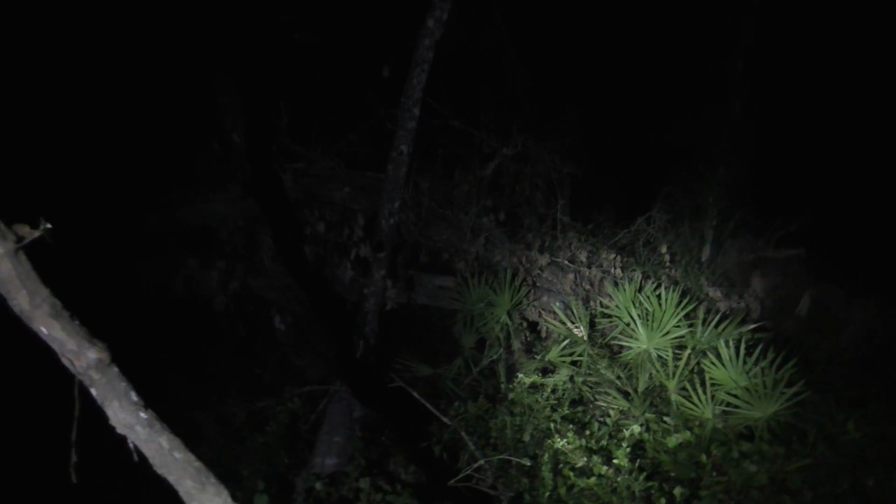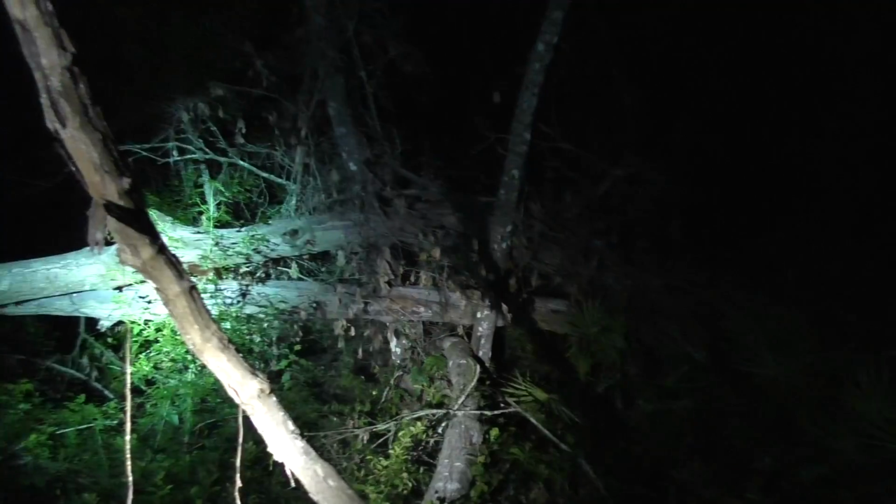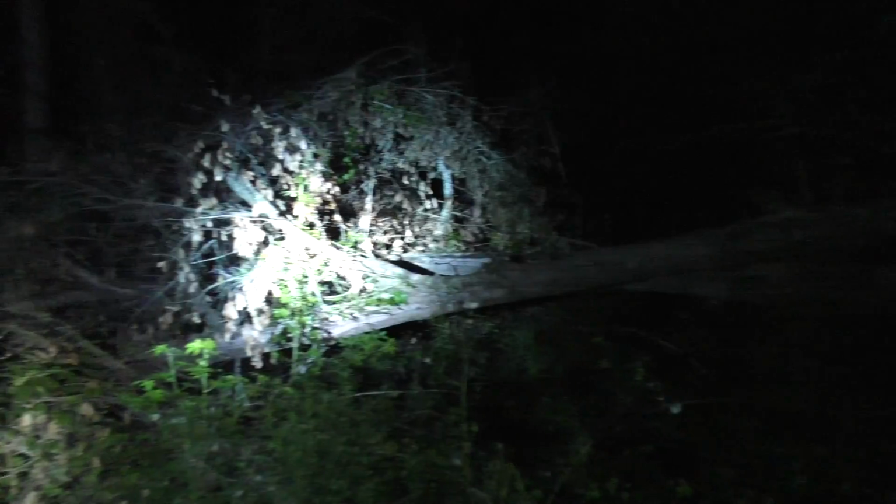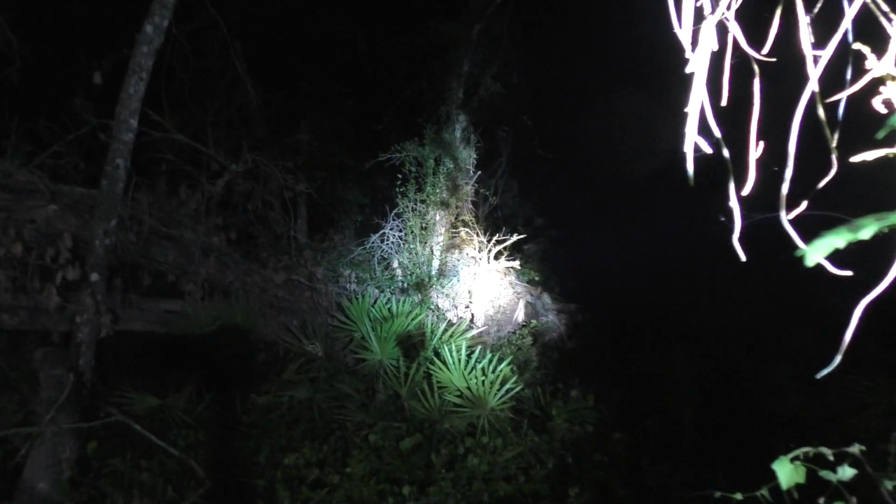Look at this. That looks like it's, is it two? It's two. Yeah. It's two trees? Is that working for you? There's the root ball right there. What the hell? That's perfect. There we go. Look at this. Hold on, let me get, look at this. Look at how it's wrapped all around.